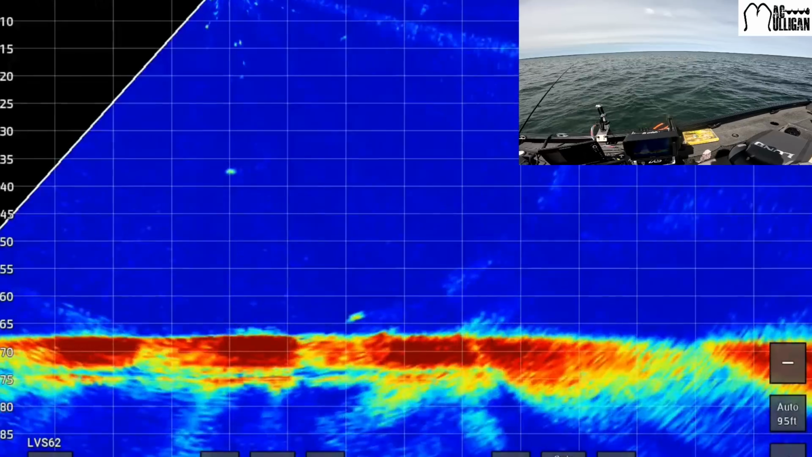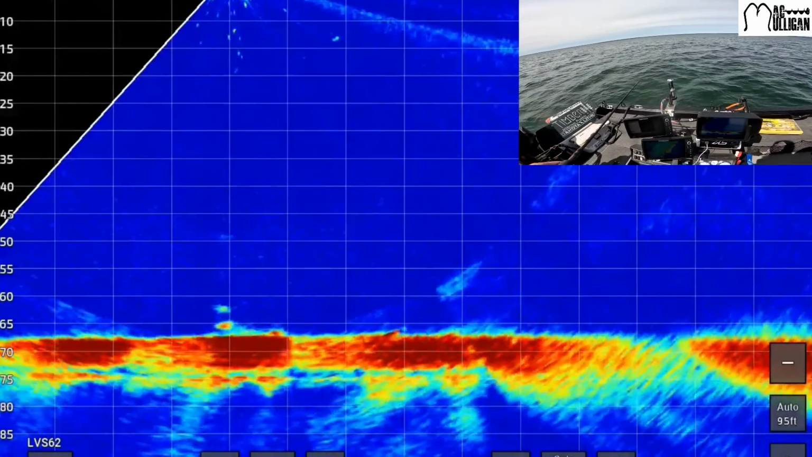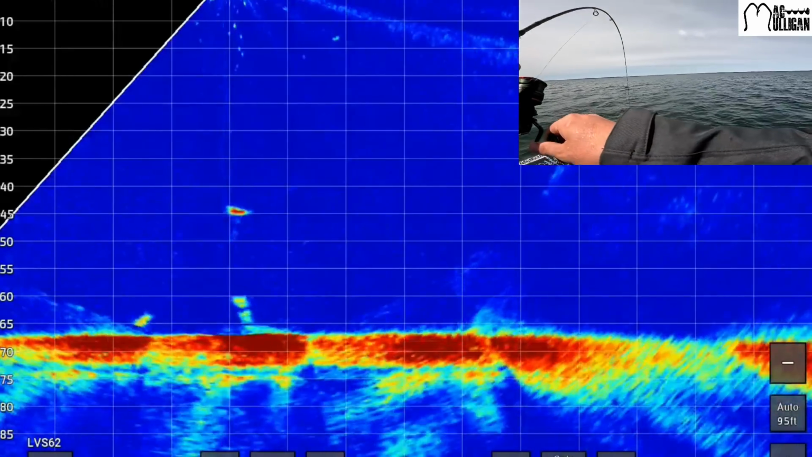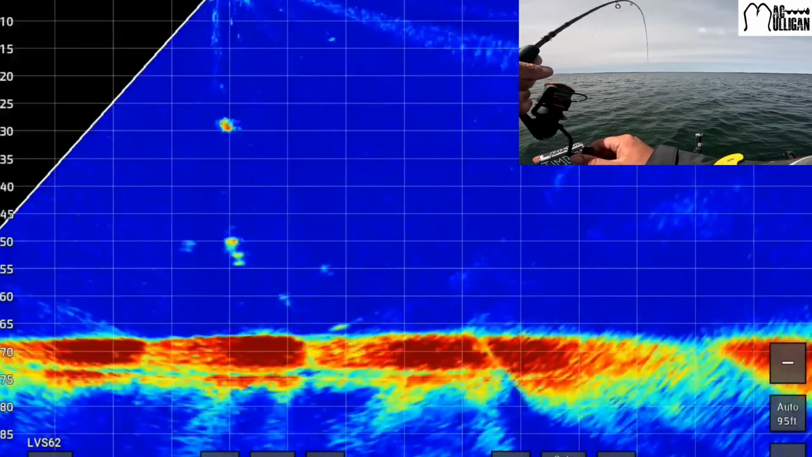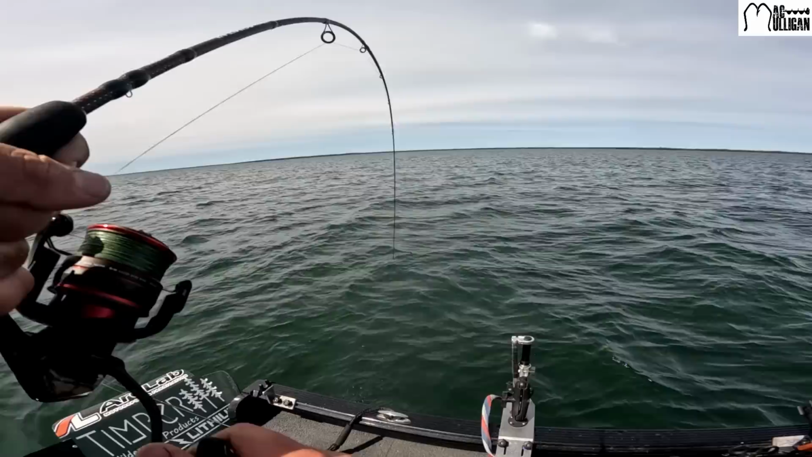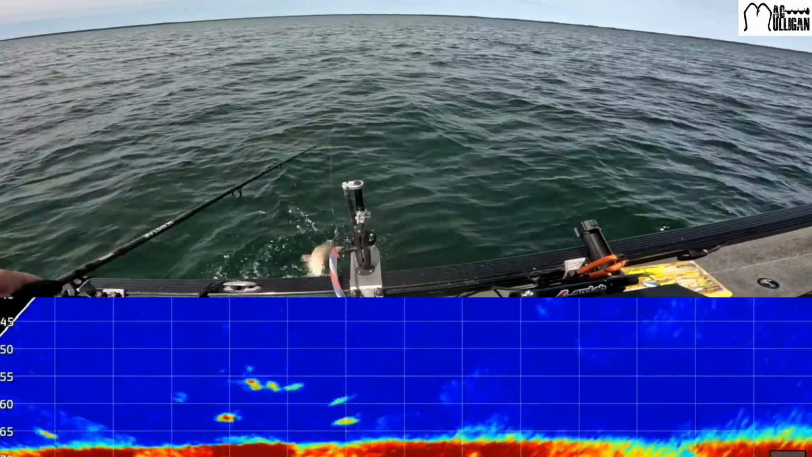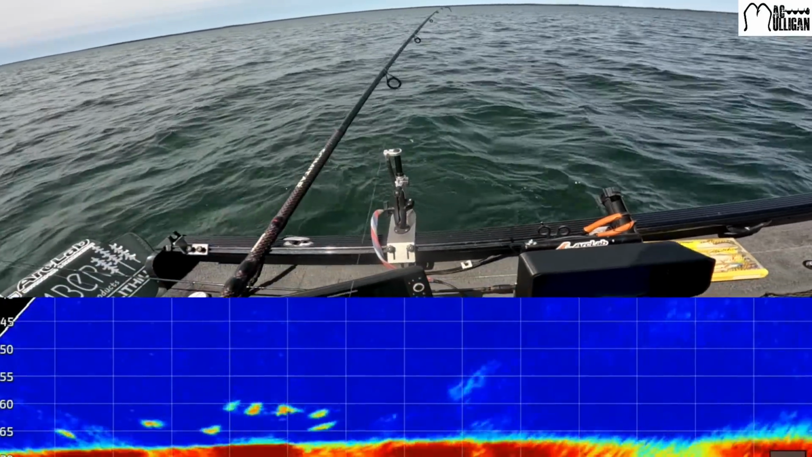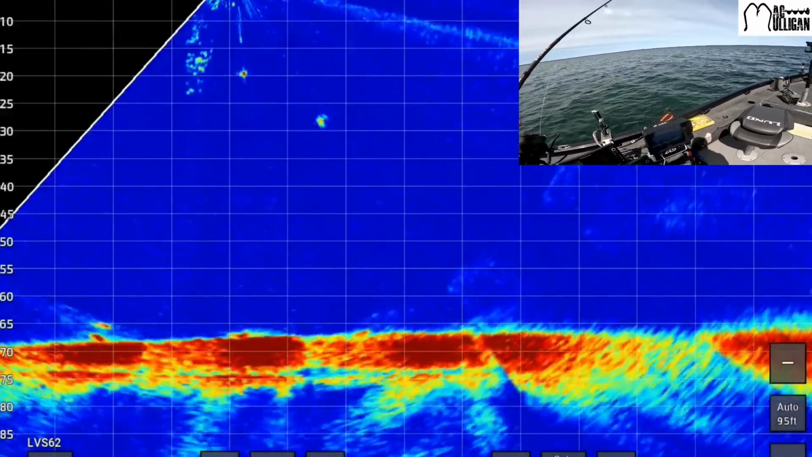When I was reeling that one up, there was like 10 more that were chasing it. Look at them all. Oh my goodness. This is gonna be like every drop here, I think. They are loaded. Like even the tootie is just loaded right now. Another nice one, 27-ish probably. Dropping back down. They are packed house down there.